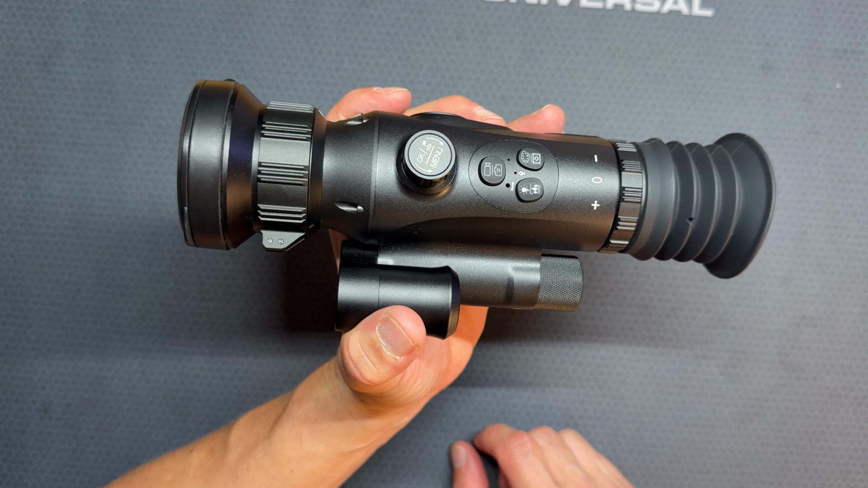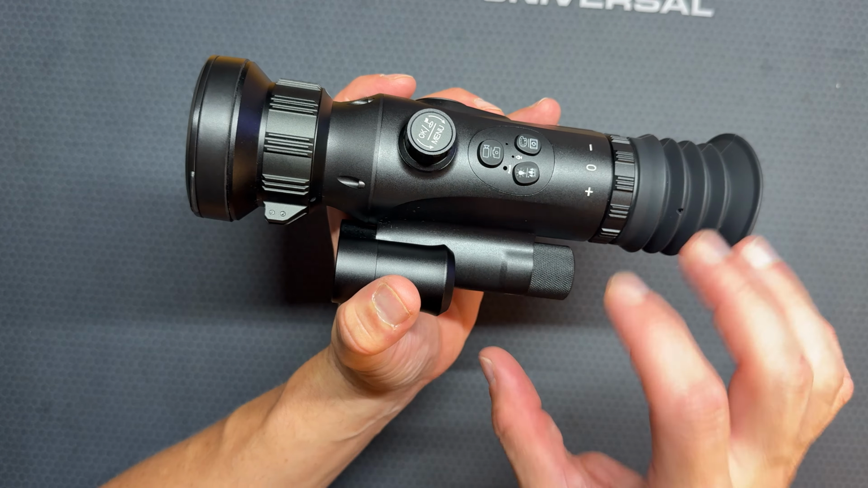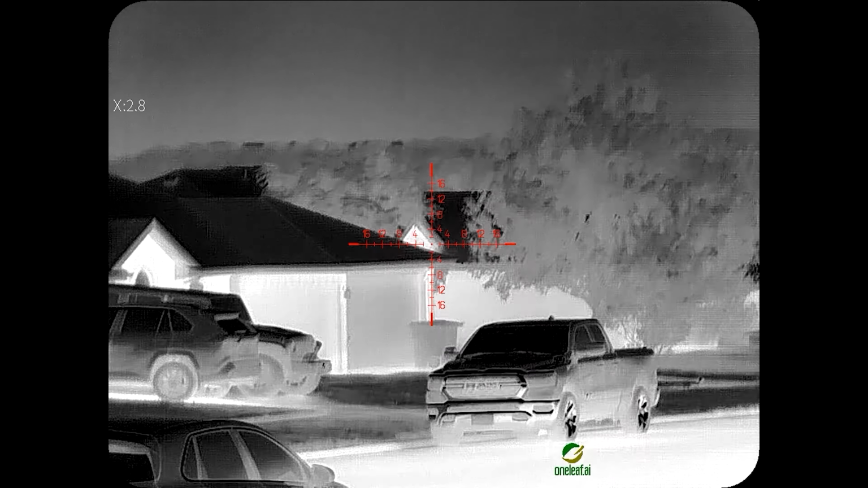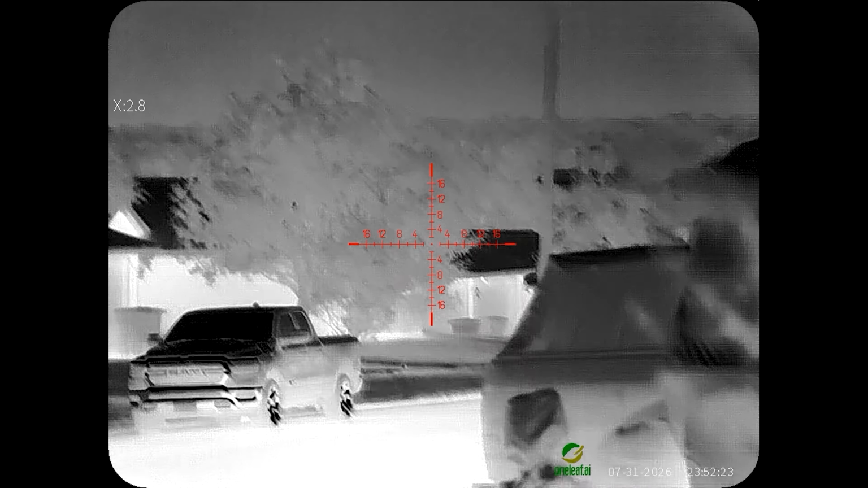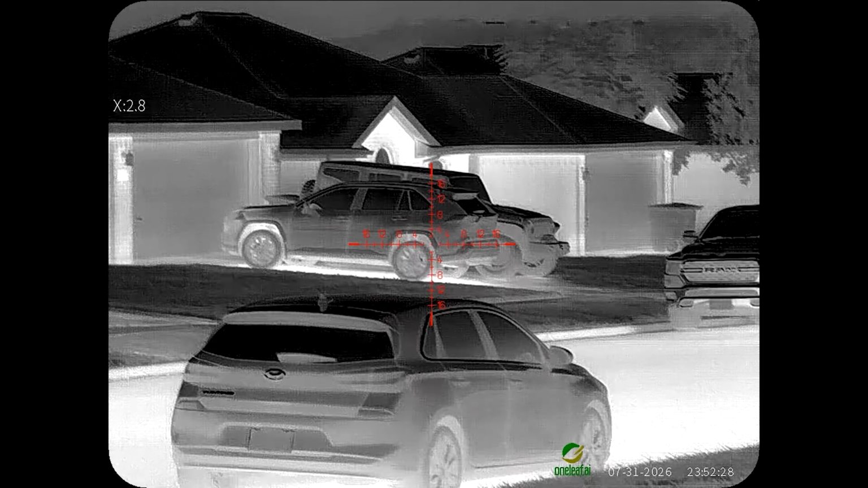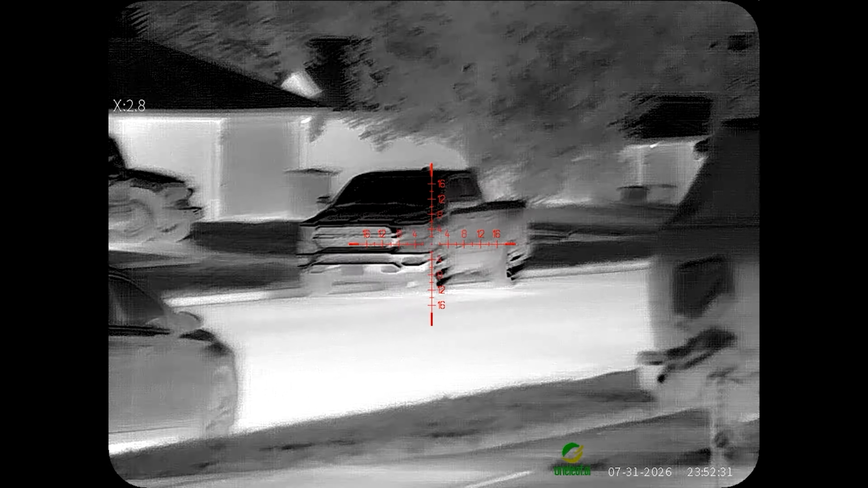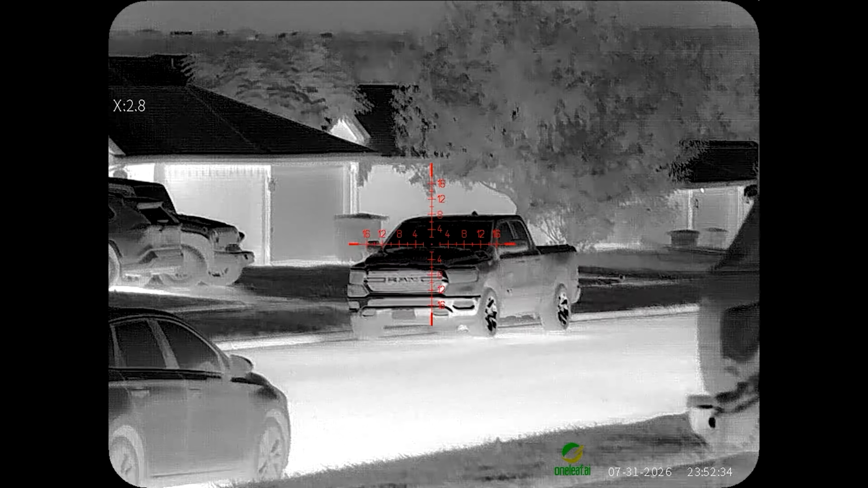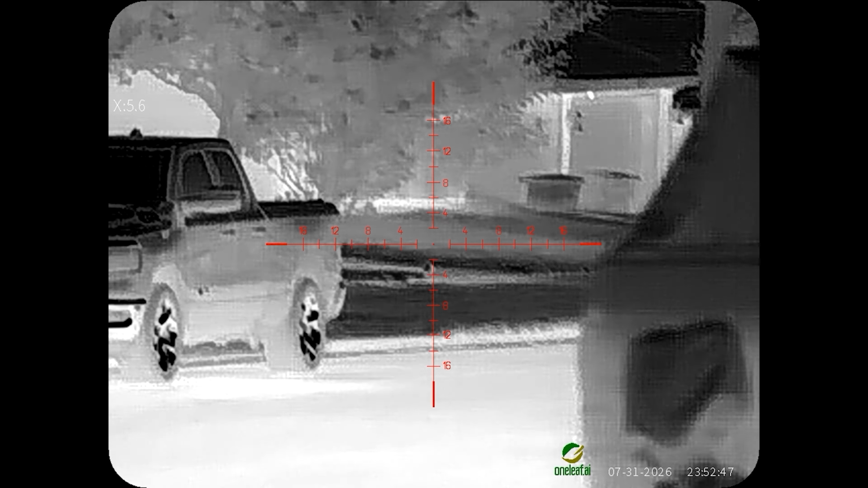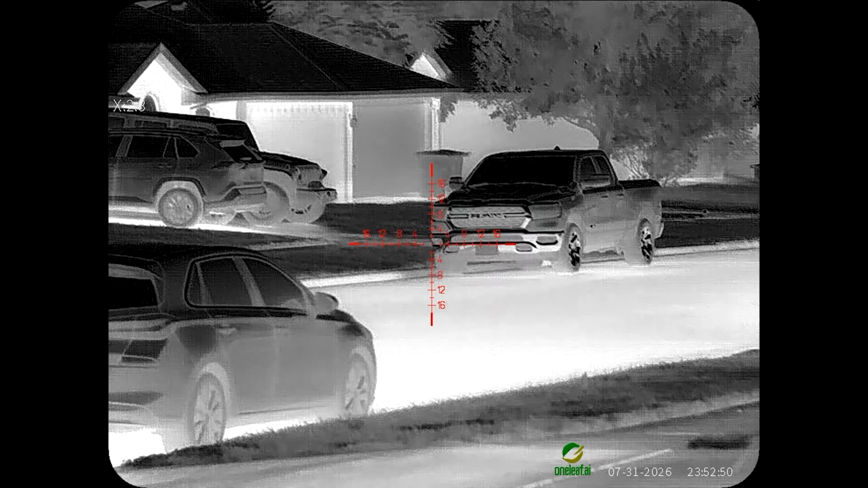See if we see any cats running in the street, and give you a better picture of what this thing looks like. All right, guys, so we're pretty much outside right now in front of my house, and look at the crisp detail on this thing. It is just super detailed. Let's zoom in here. So we're at 22.4 magnification and scrolling back to 2.8.